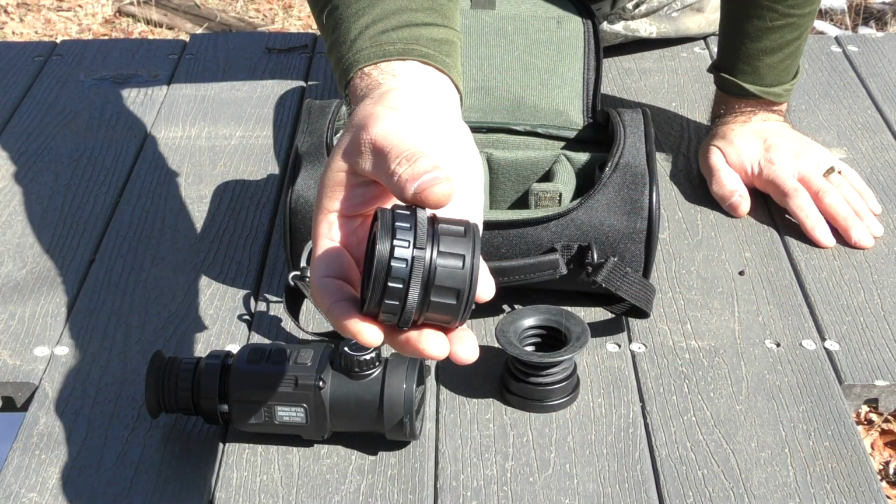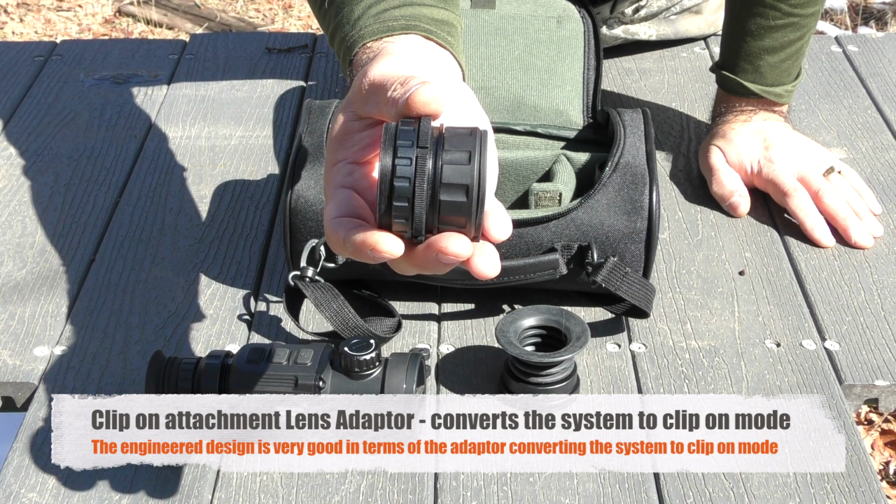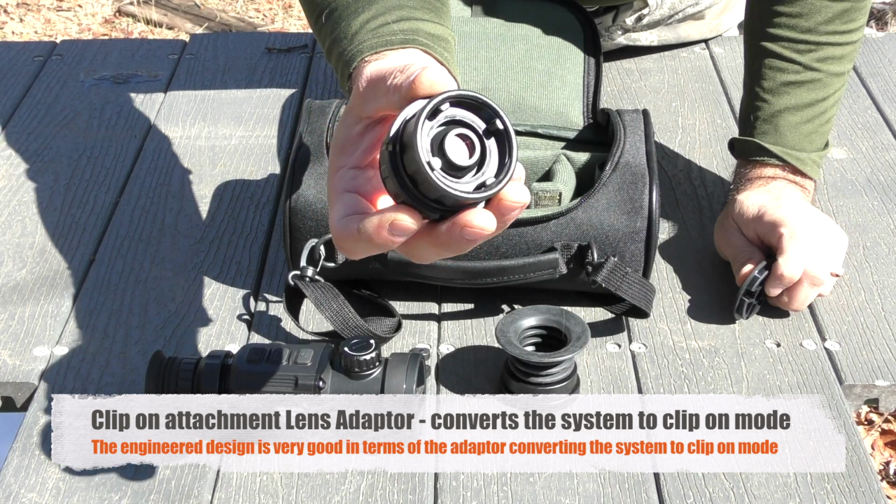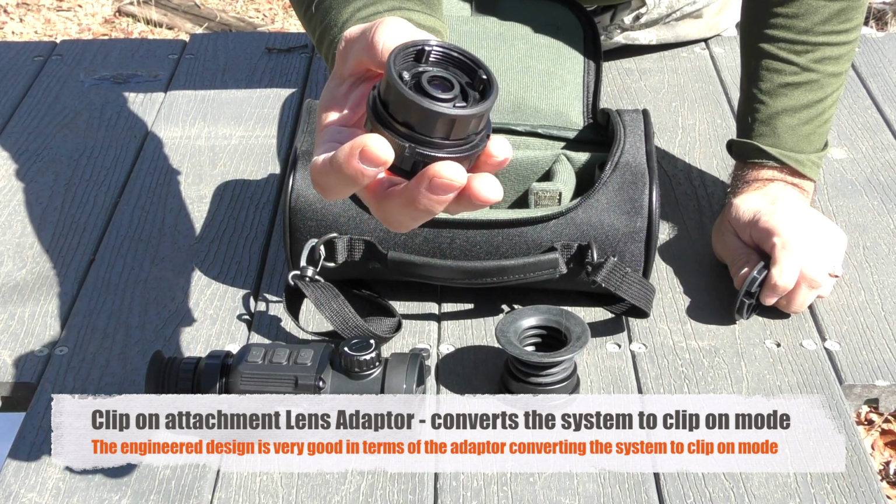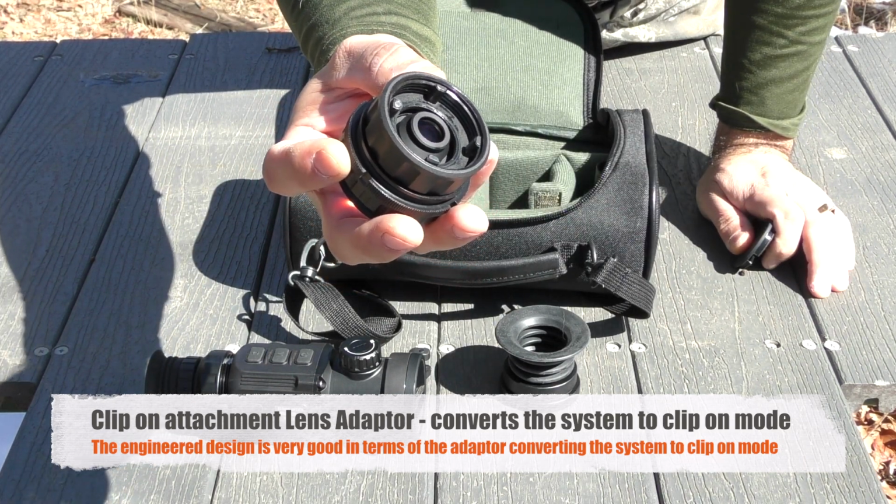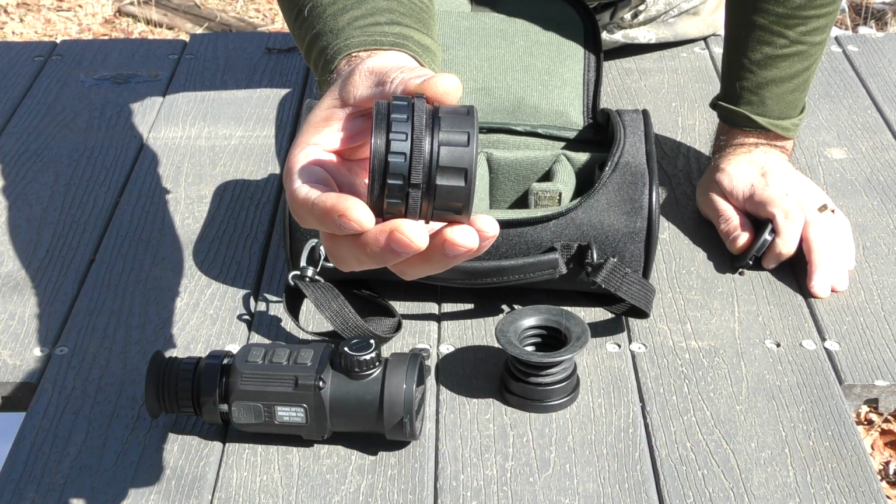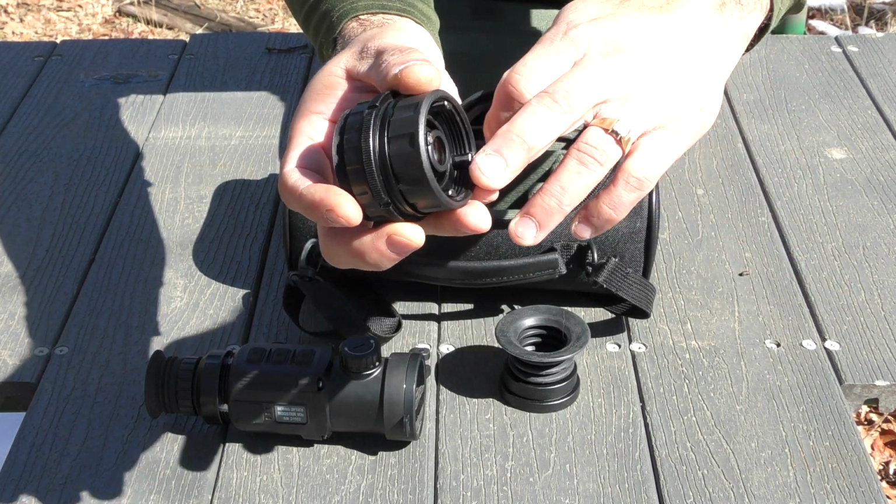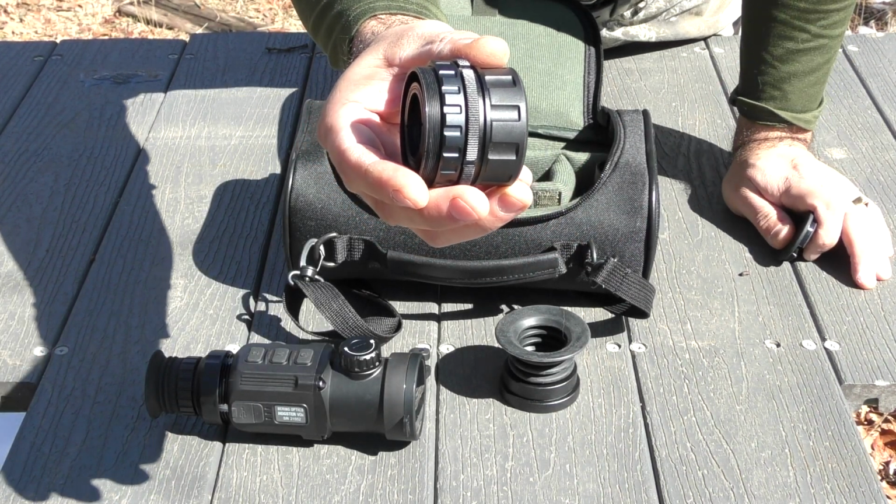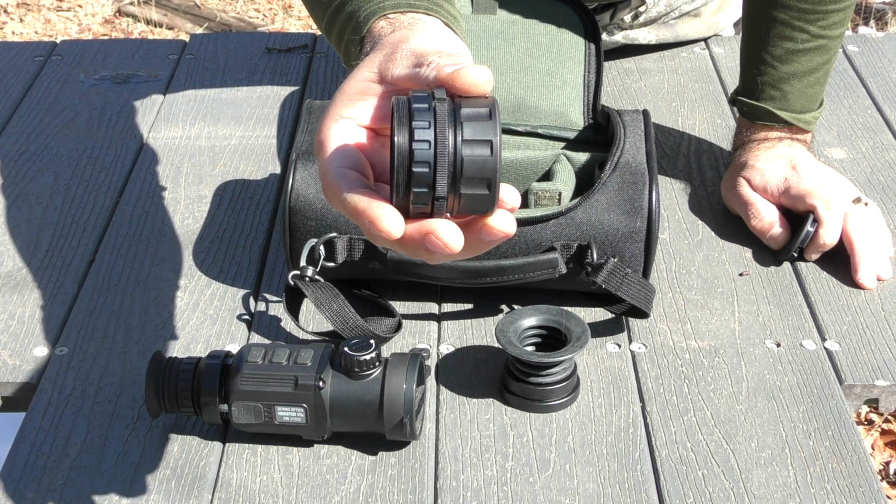But this is the item that I'm talking about that allows you the capability to go from monocular hand scanning mode, replace the back eyepiece section completely, and then this interfaces, there's a magnet inset, and it only goes in one way to the back of the Yoter, and that magnet then activates the clip-on mode in the software so that the clip-on is ready to use on a rifle. Okay? So we have coarse threads up front where it connects to the body of the scope. We have fine threads back here for either the adapter that you adapt to your bell housing of your scope or for a light suppressor.